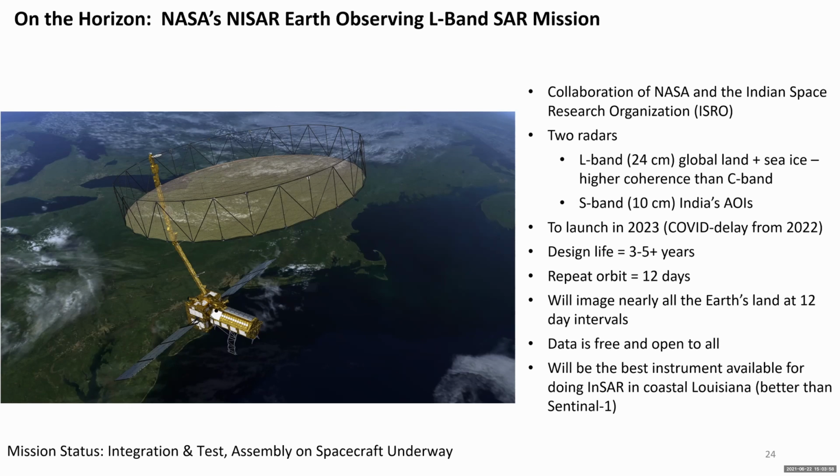It was supposed to launch in 2022. It's been delayed to 2023 because of the pandemic. It's got a design life of 3 to 5 years, but from experience with NASA instruments, the actual lifetime is usually much longer than the design lifetime. And NASA is already planning on a continuation type mission for this.